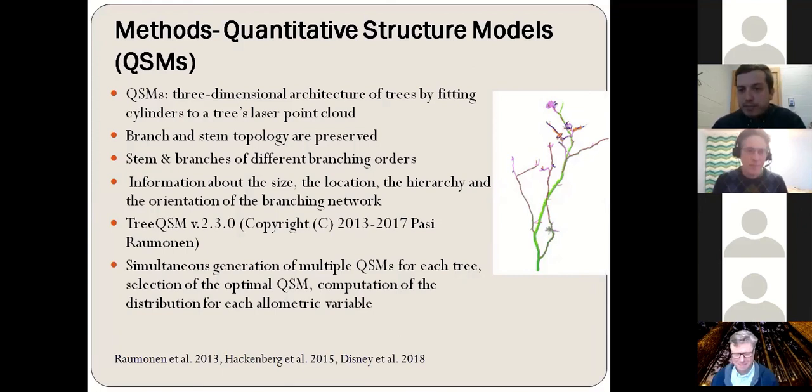So in this figure here, which is from the literature, you can see an example of a quantitative structure model where these cylinders have been fitted to the point cloud of a tree. And you can see that the structure of the stems and branches is preserved. In our study, I used the TreeQSM algorithm to create the quantitative structure models of the leaf-off point clouds. And this algorithm generates multiple QSMs for each tree. Then it selects the optimal QSM and computes a distribution for its allometric variables, such as woody volume or woody surface area.